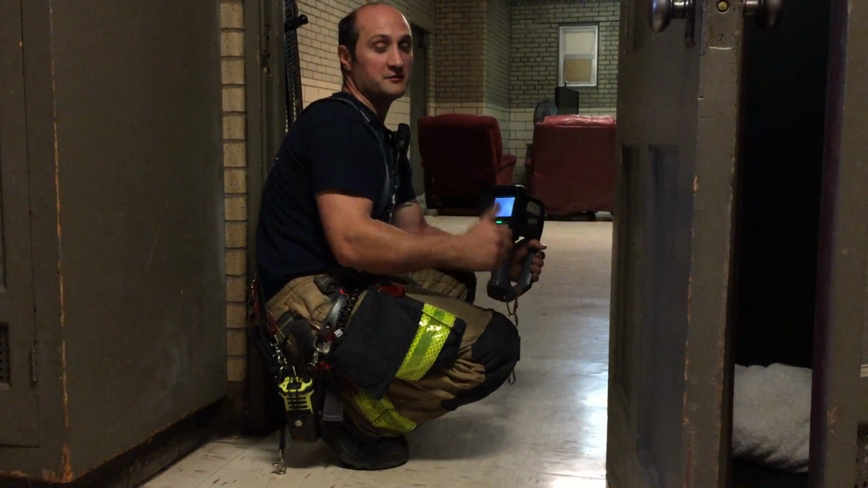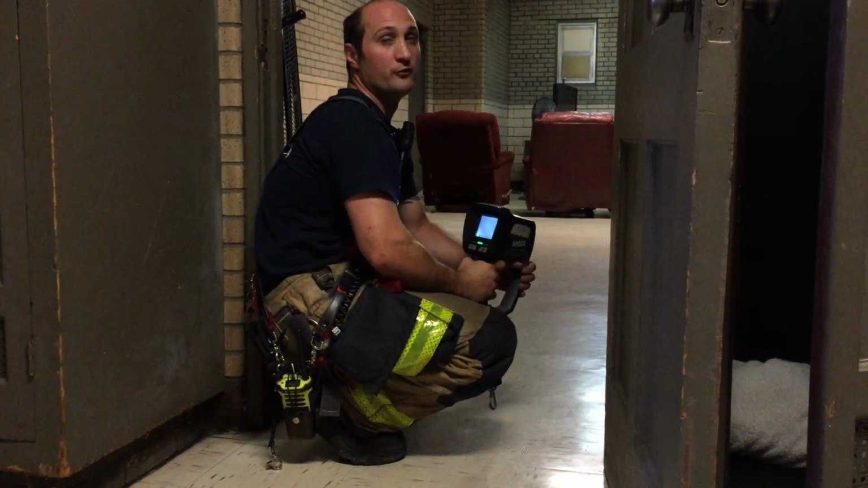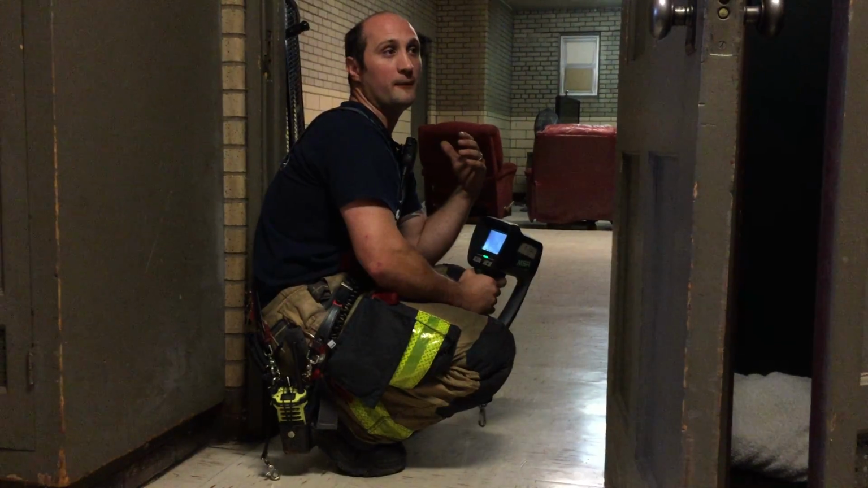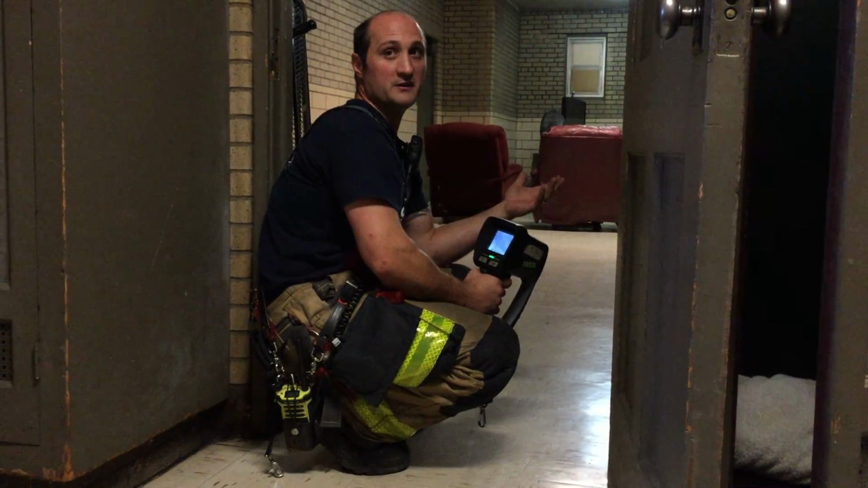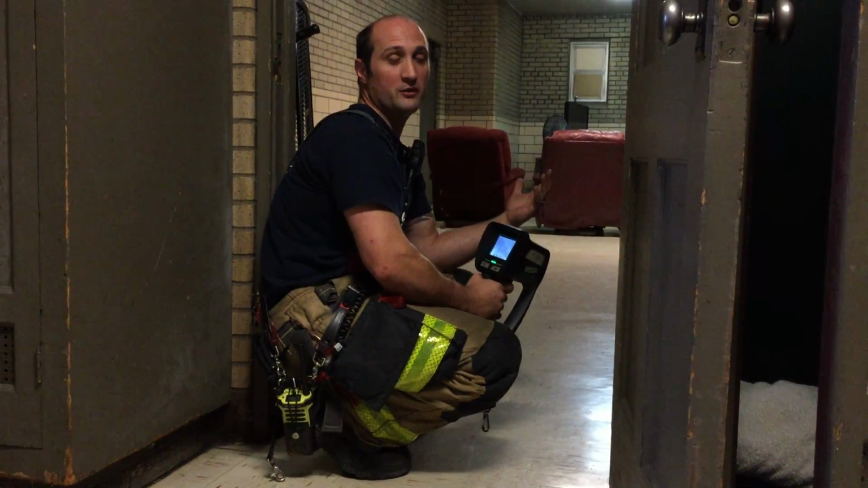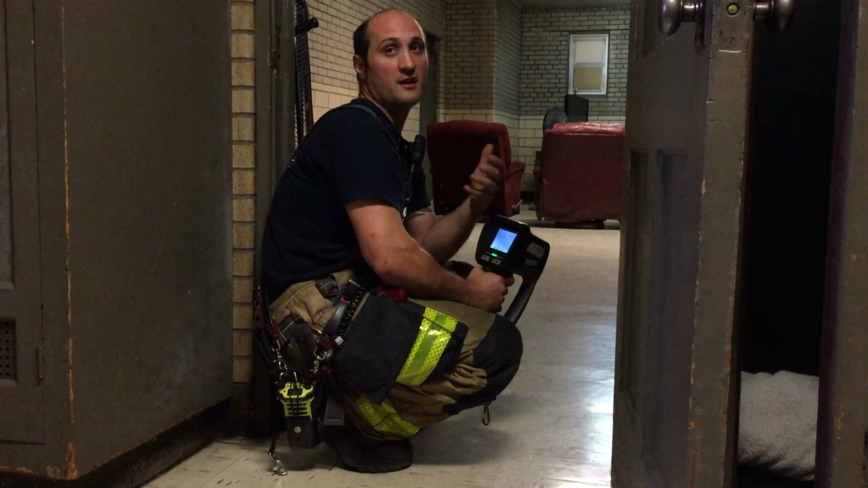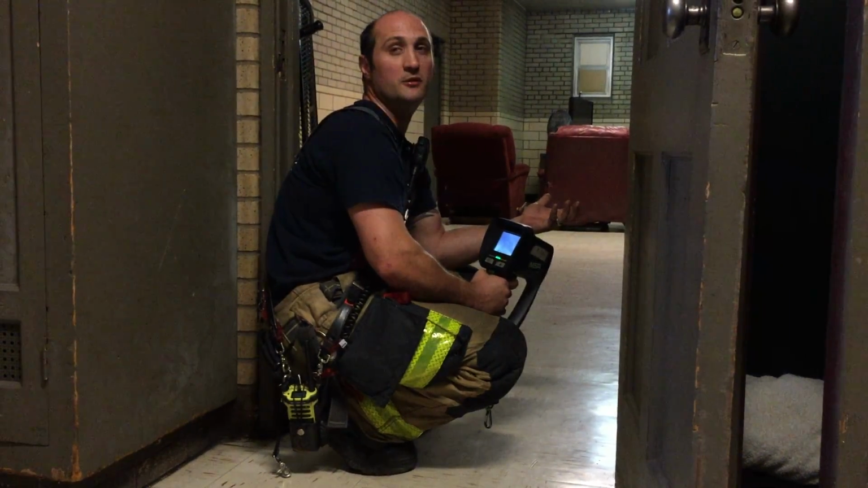So always want to have somebody on the wall. The other thing that's going to do for you is give you a better orientation of the room. They're pretty much going to be searching for victims along the wall, additional doorways, in addition to windows. Windows are a big thing to find, because they're basically a secondary means of egress if we need to use them.